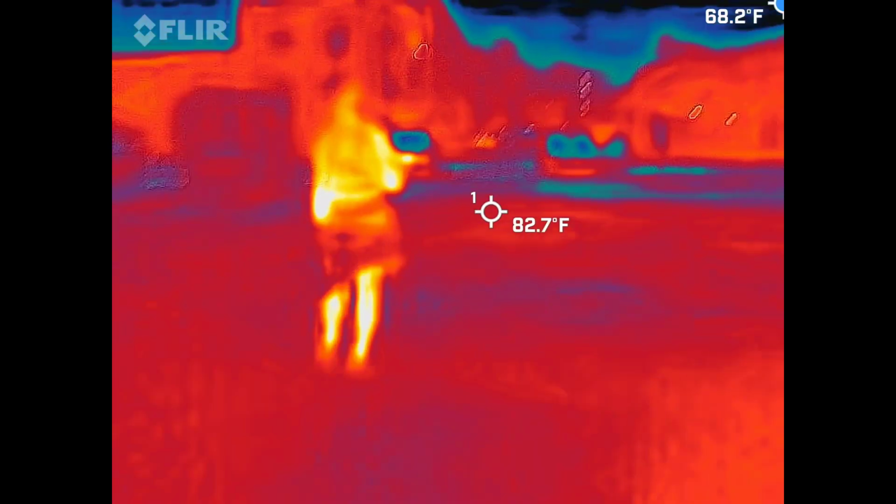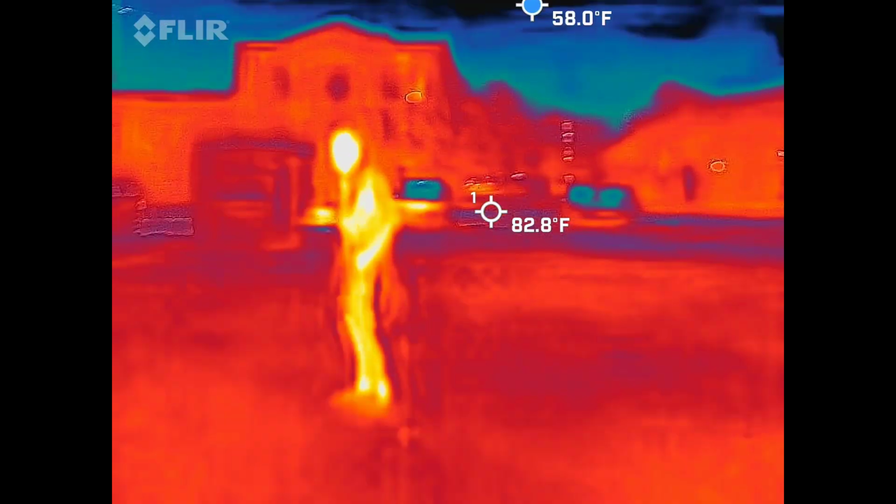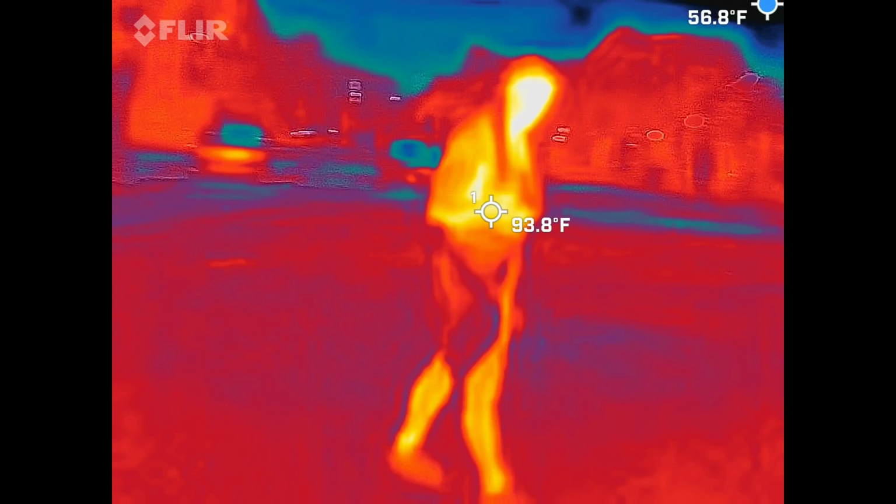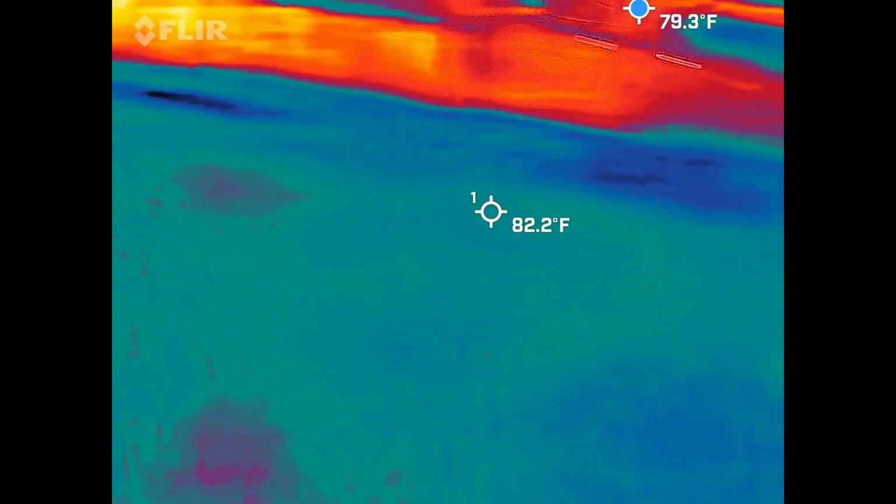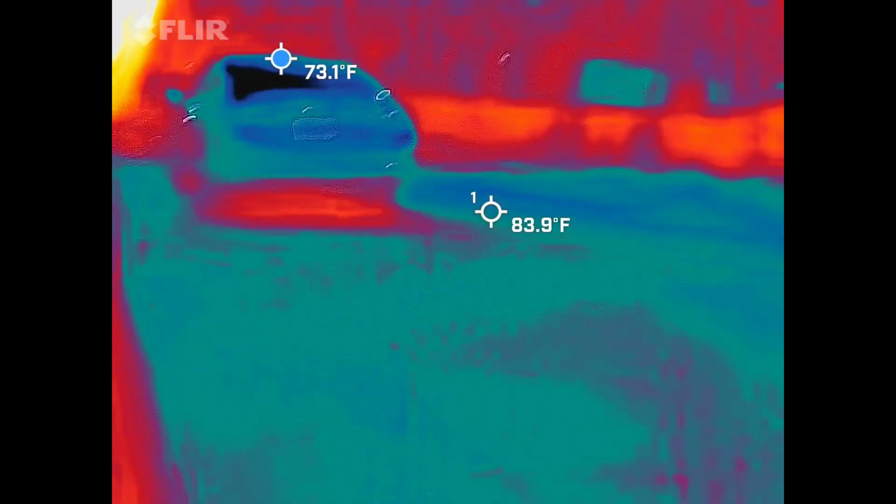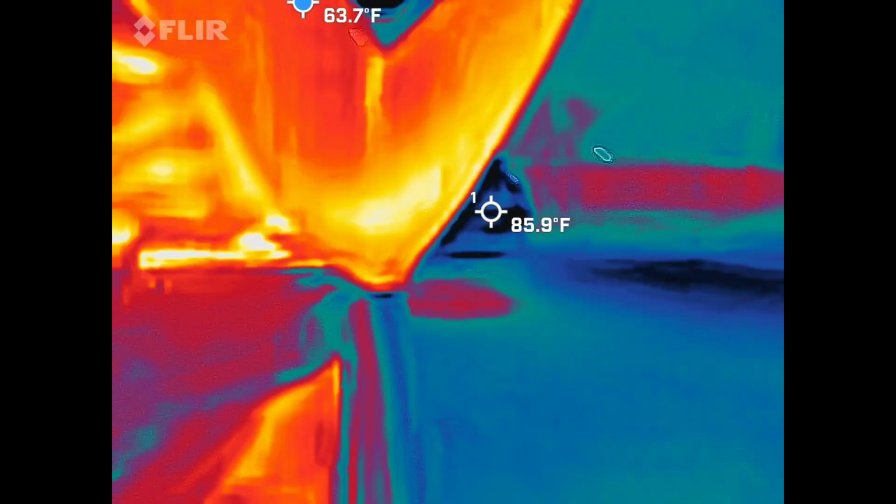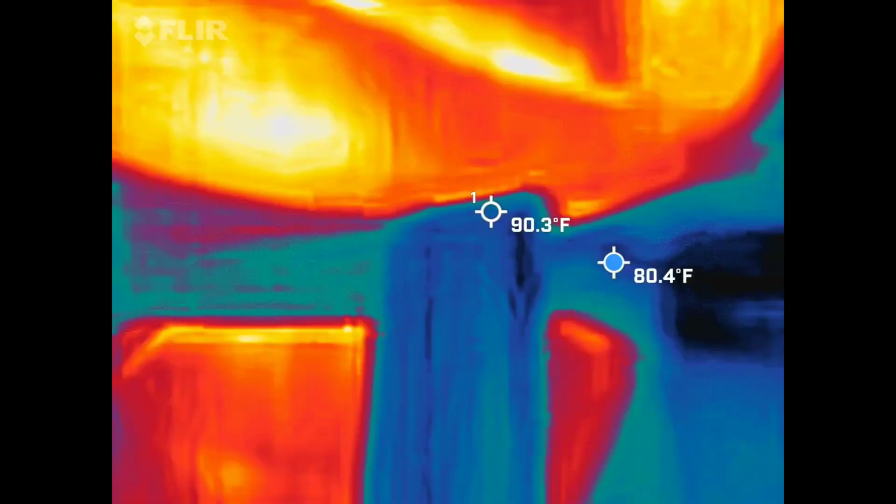Let's ask about the house. What was the question? The house, the mansion is no longer here. What happened to it? What happened to the mansion? Please. Doesn't like when we ask. This is a cold zone, yeah. Or maybe that's it. Oh, you're right.